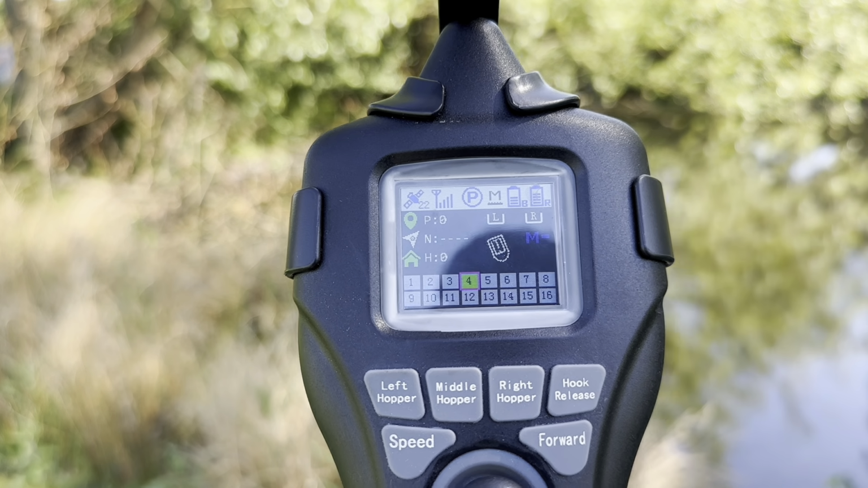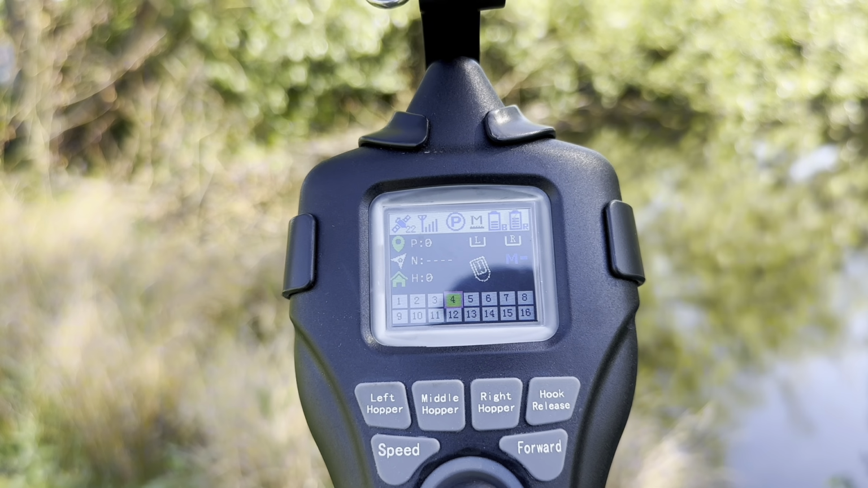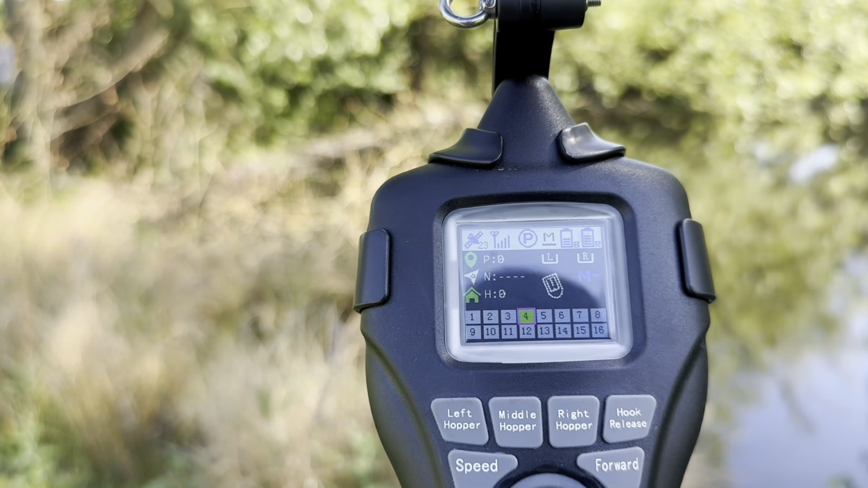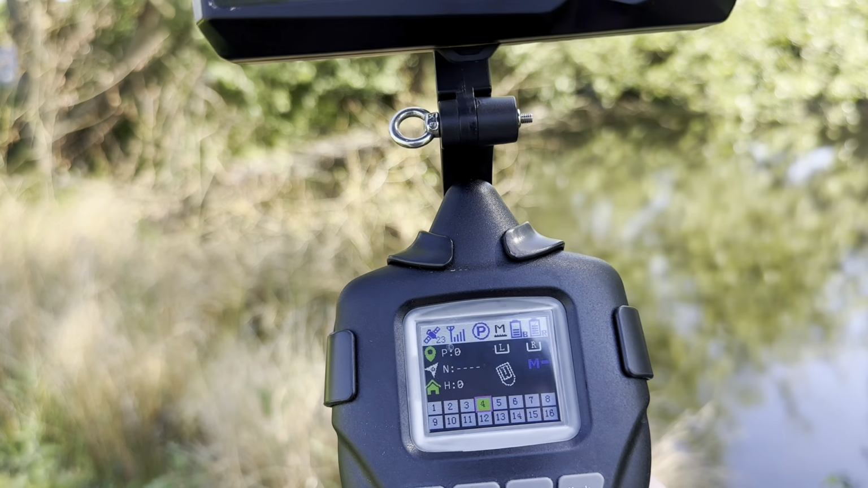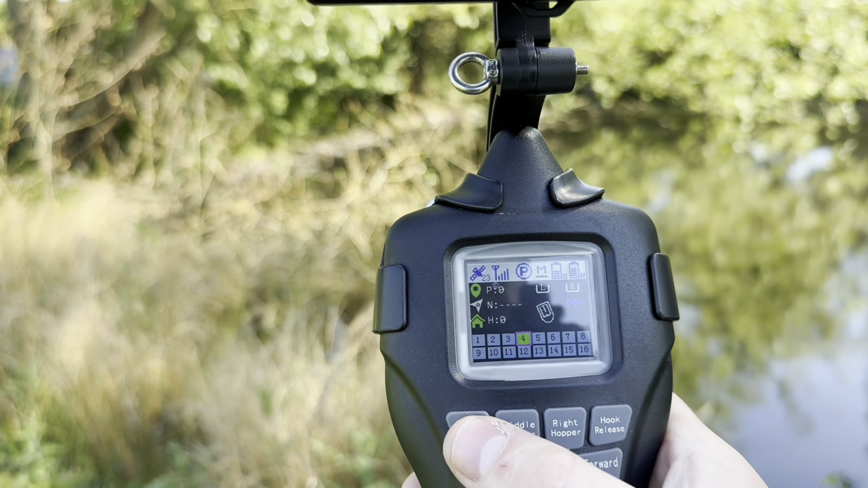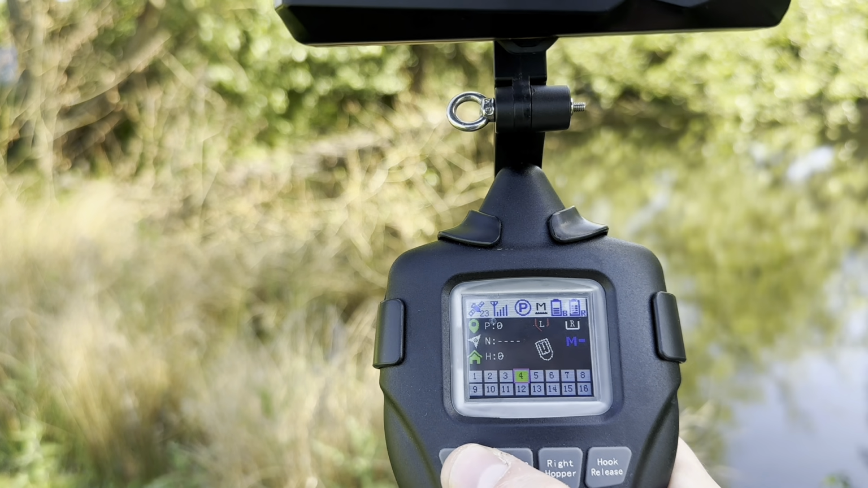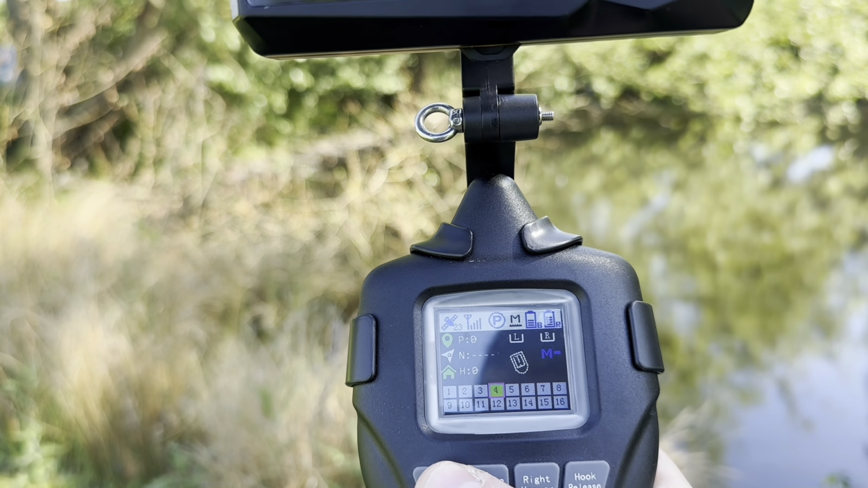And again, GPS I will cover in greater detail in just a moment. Moving to the right, we have L and R, which are left hopper, right hopper. So you can open the hoppers individually or actuate them together. So for example, if I operate the left hopper, you will see that that now shows as a red symbol showing that hopper is open.